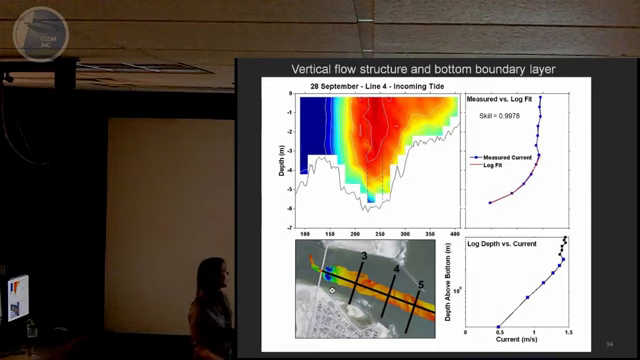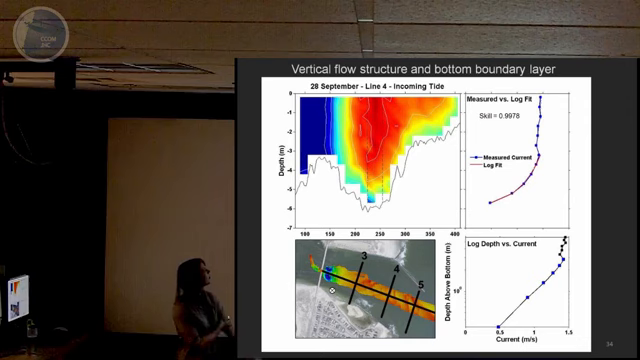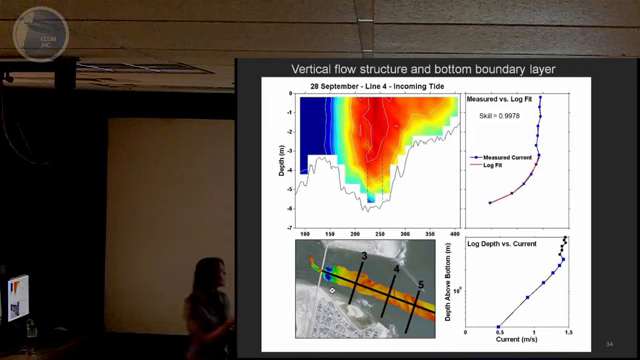So we wanted to look at the current structure with a little bit more detail, and we did that by looking at the vertical flow structure in individual transects. This represents September 28th currents along line 4. So we start here, which lines up with the left side of the plot, all the way across.